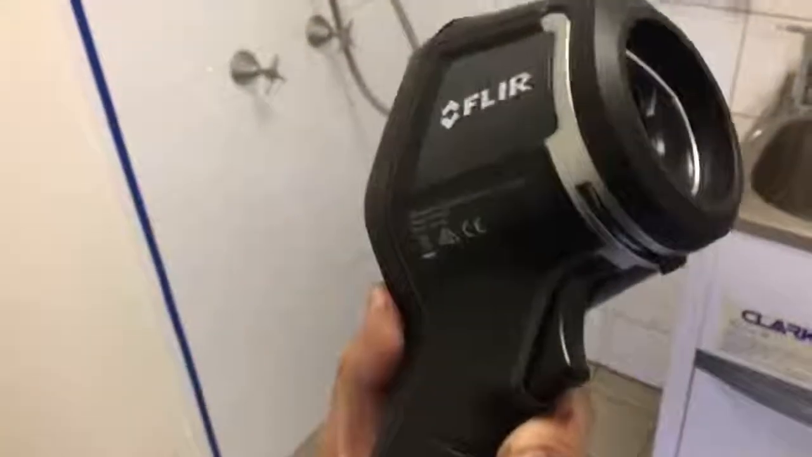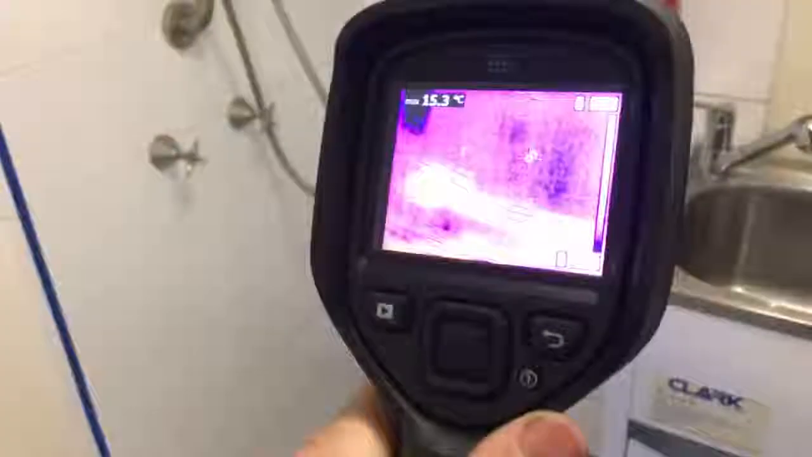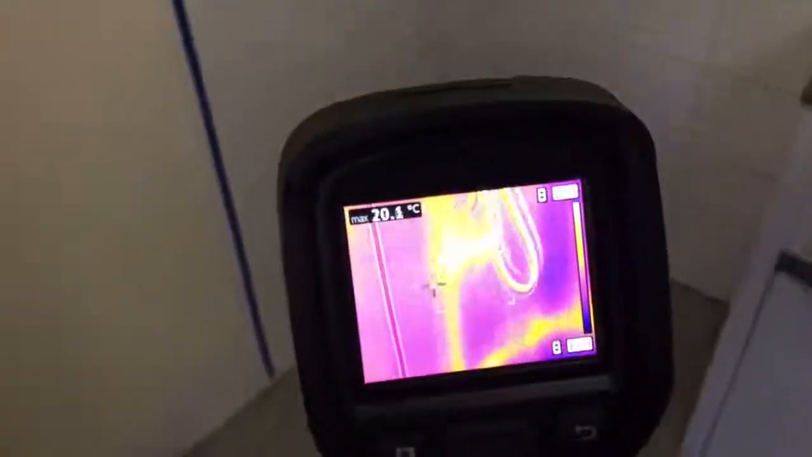That's it there, very easy to use. When you squeeze the trigger, it takes a thermal photo and a digital photo all in one.